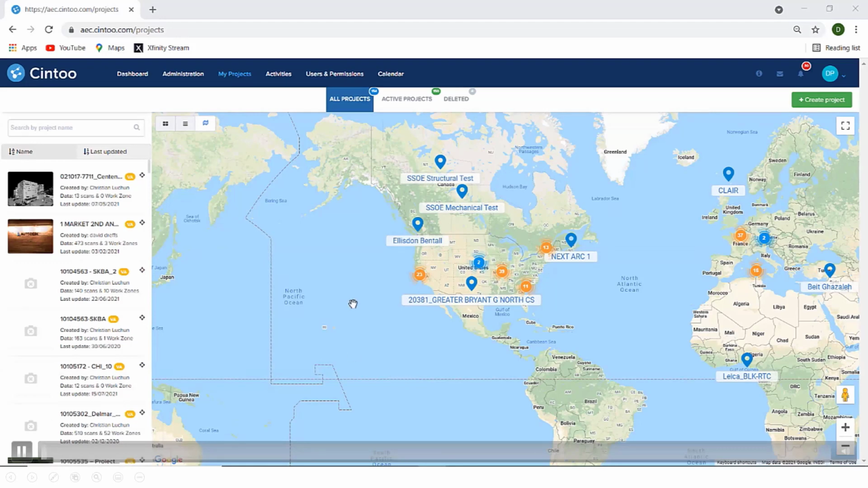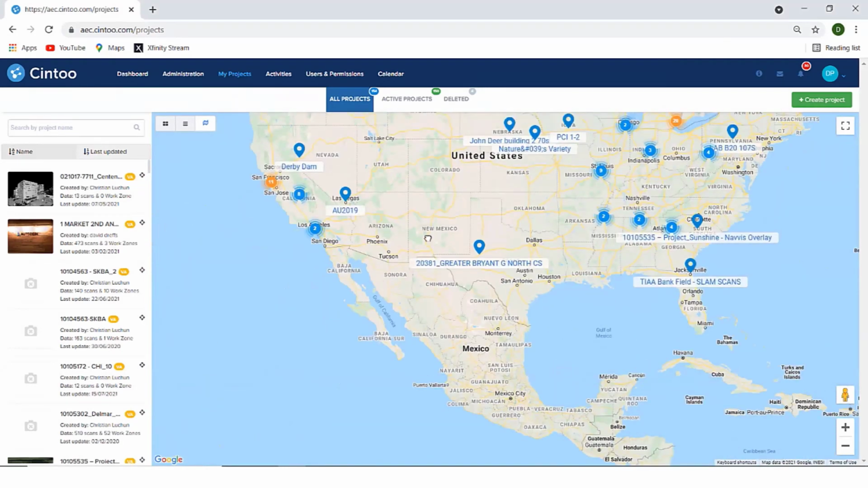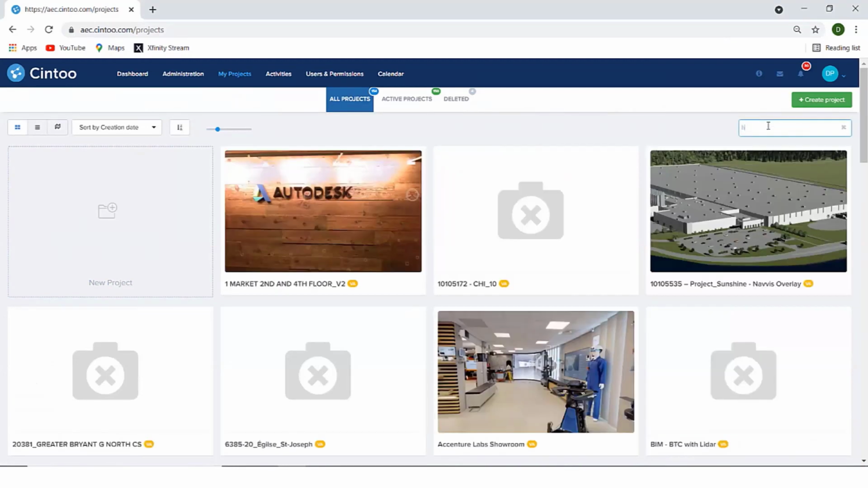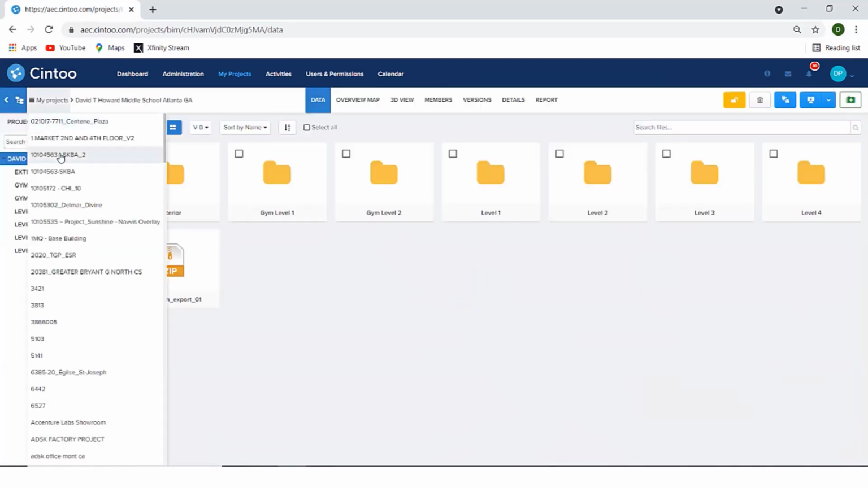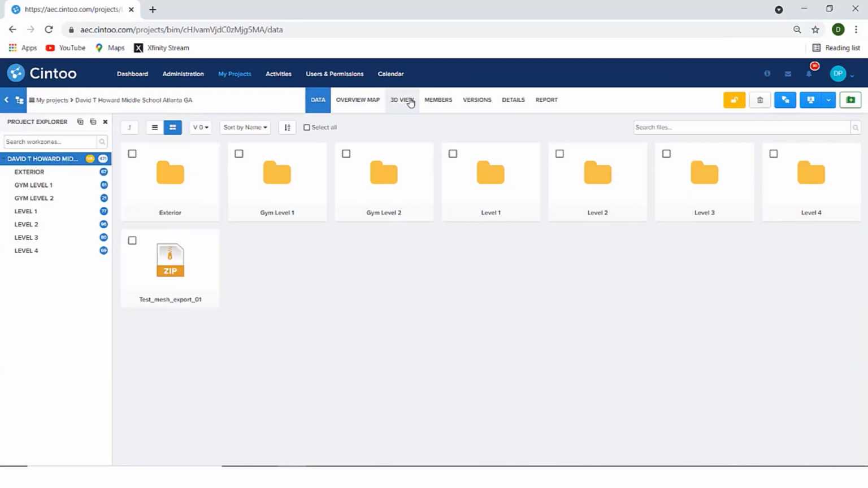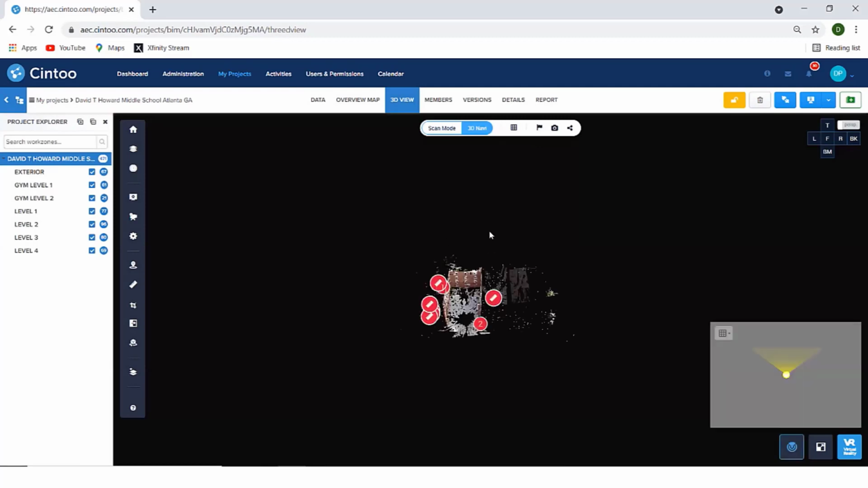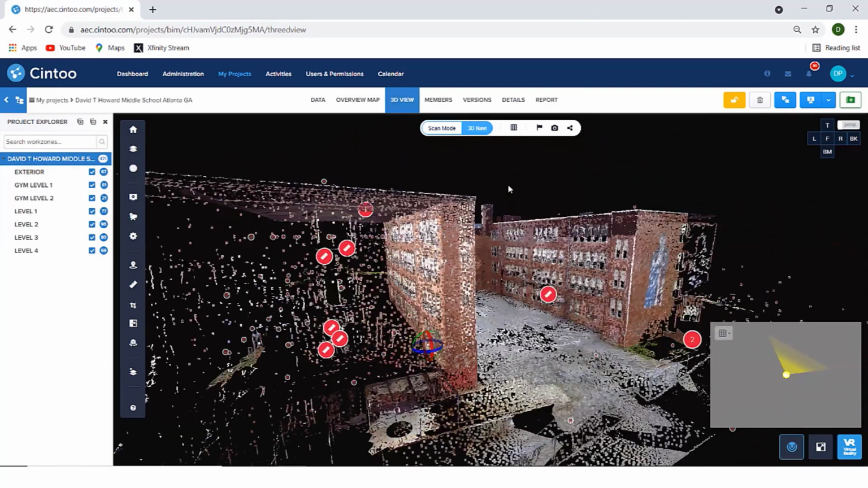So let me show you a quick demo of Cintoo Cloud. Here I'm using Google Chrome. I have access to my list of projects on a map like this or via thumbnails. Let me show you an interesting example that we just got from SSOE, which is the scans made for the renovation of the former elementary school for Martin Luther King. You have about 471 scans here. Now when I go into the 3D view, I will be streaming those 471 scans very quickly in my 3D view here. You see how fast we can stream now.